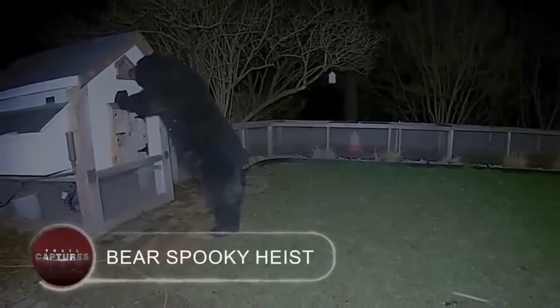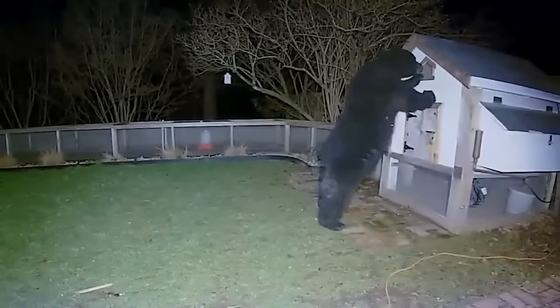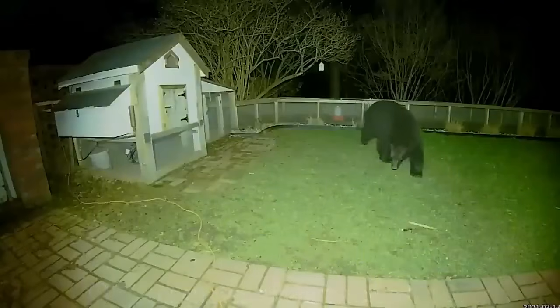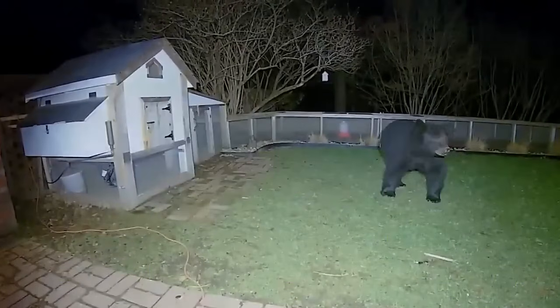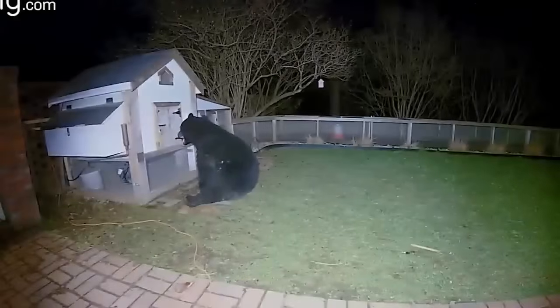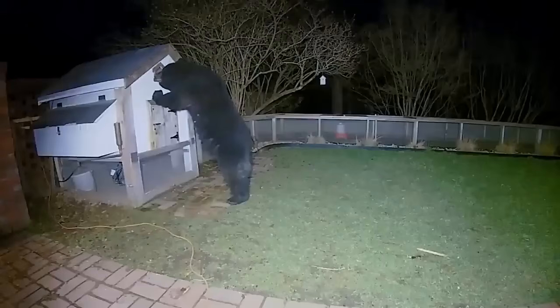Bear's spooky heist. The following video shows a black bear skulking around a homeowner's property, examining its surroundings like a cunning would-be thief. He sets out on a daring quest to raid the chicken coop as soon as he thinks it's safe. He searches around for a way to unlock the wooden coop. He looks around for possible flaws while standing on his hind legs.